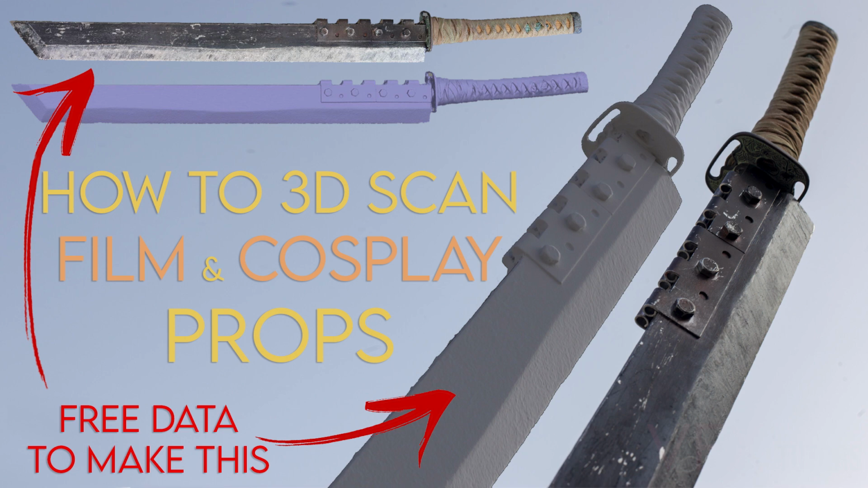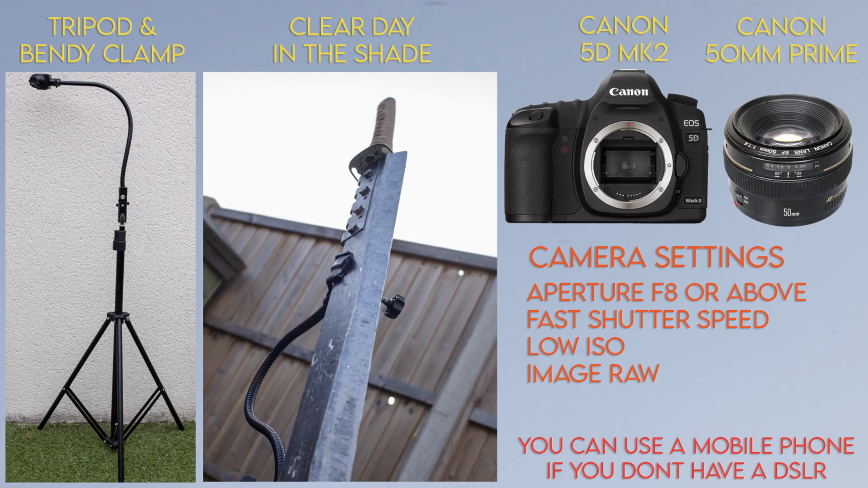So first of all, I'll just talk about my setup. It's a very basic setup. It's a light stand with a bendy clamp to hold the prop in a decent position, and just a nice clear day in the shade. So I've got plenty of light, but also in the shade where I've not got any harsh lighting with big shadows or anything. I want to try and make it look as diffused lighting as possible.